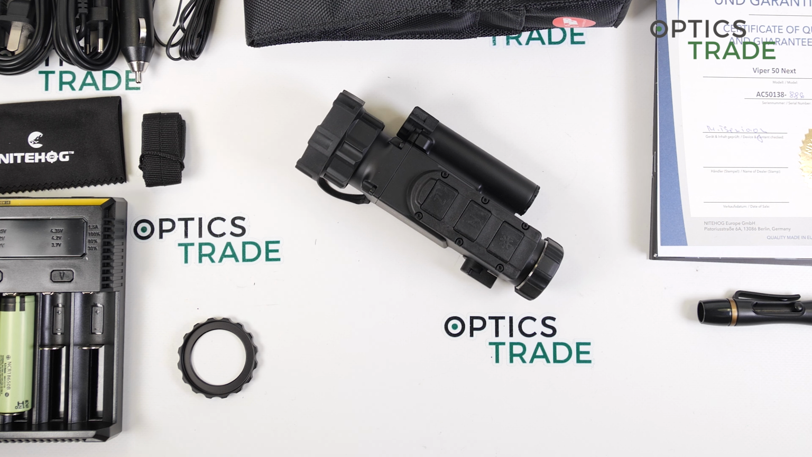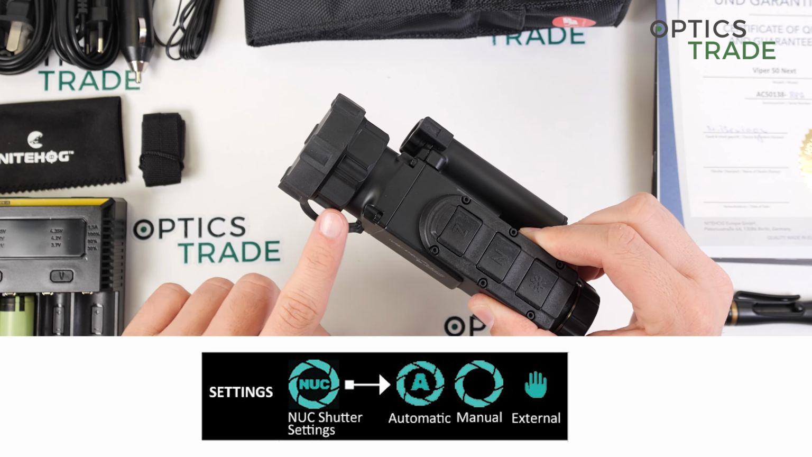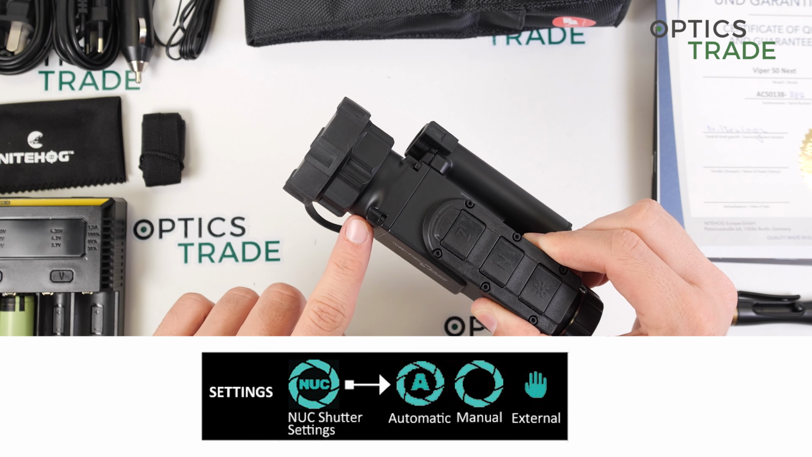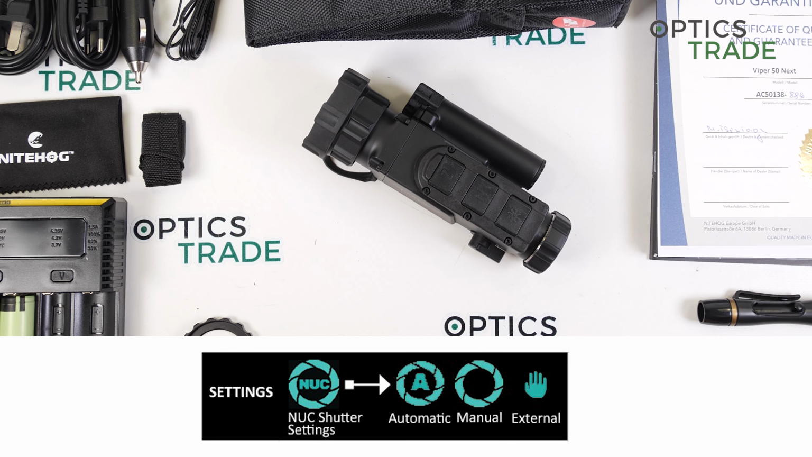For the calibration of the sensor, you have three possibilities. Fully automatic, so it calibrates completely automatically. Then on the screen, in the upper left corner, an indicator flashes red, which tells you that in the next 3 seconds the device will calibrate, so that you do not make a shot exactly when this indicator is on.